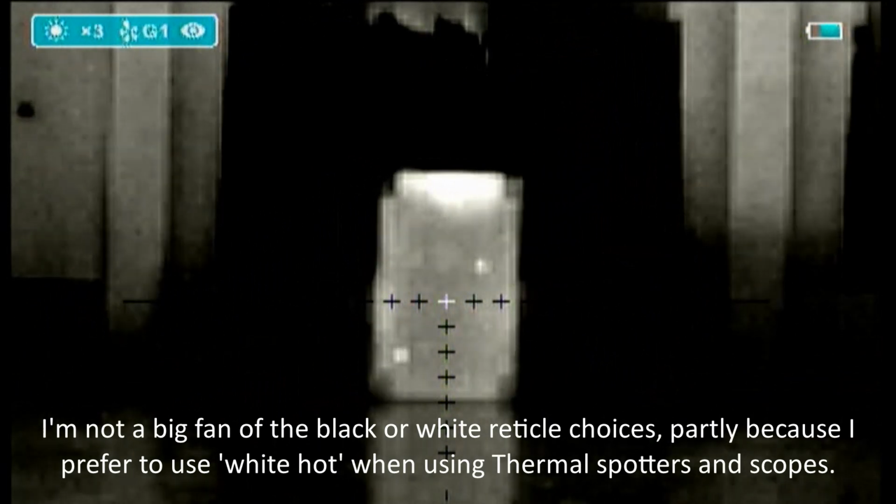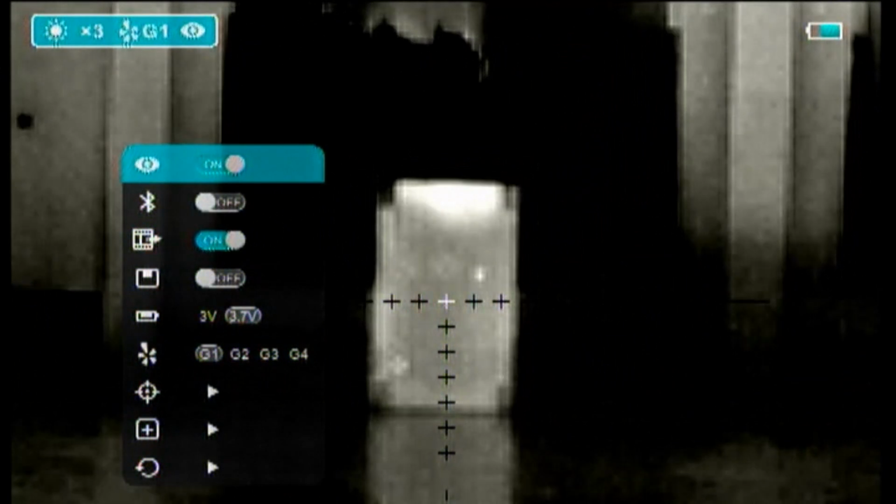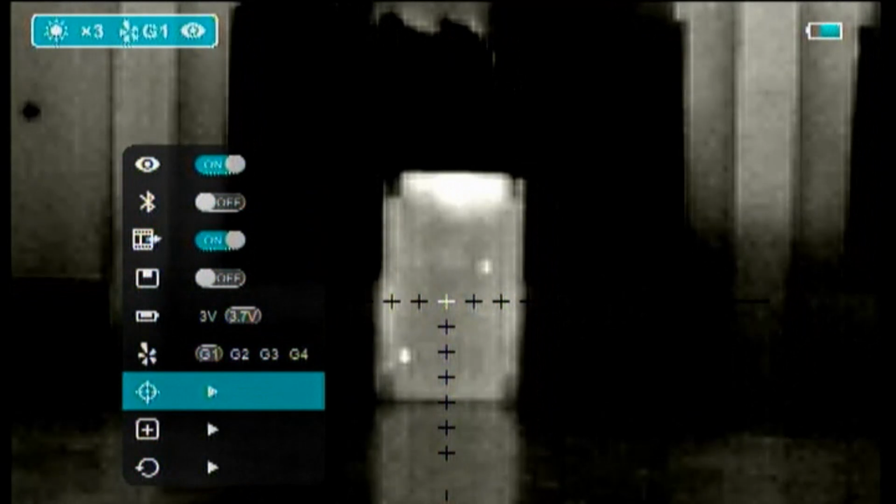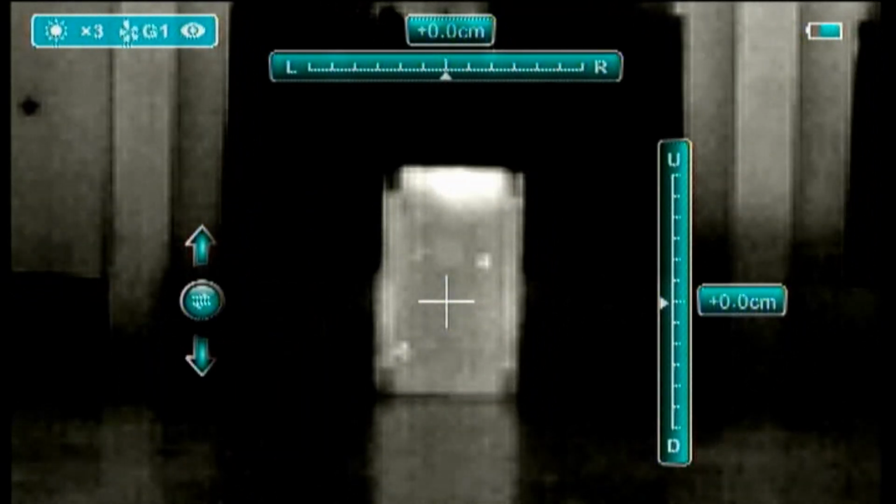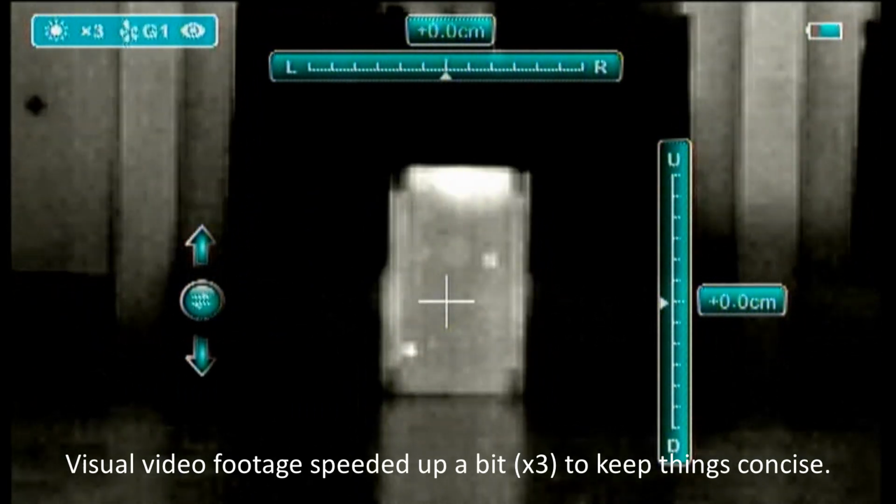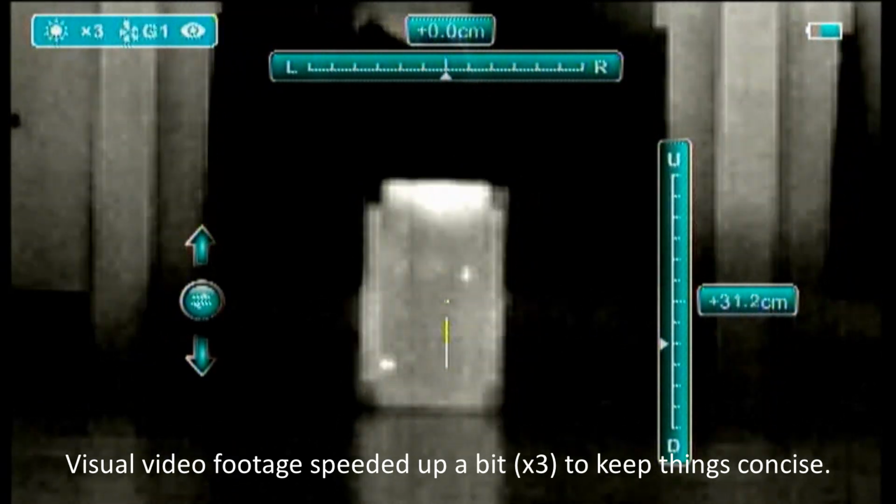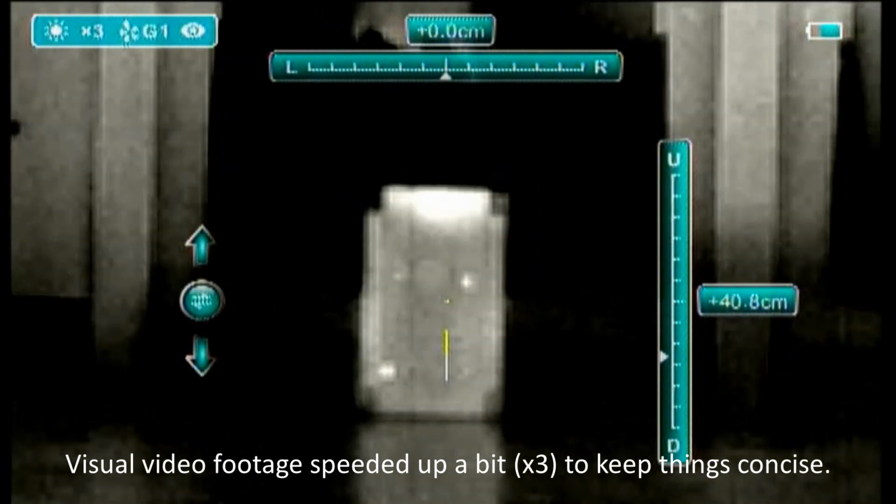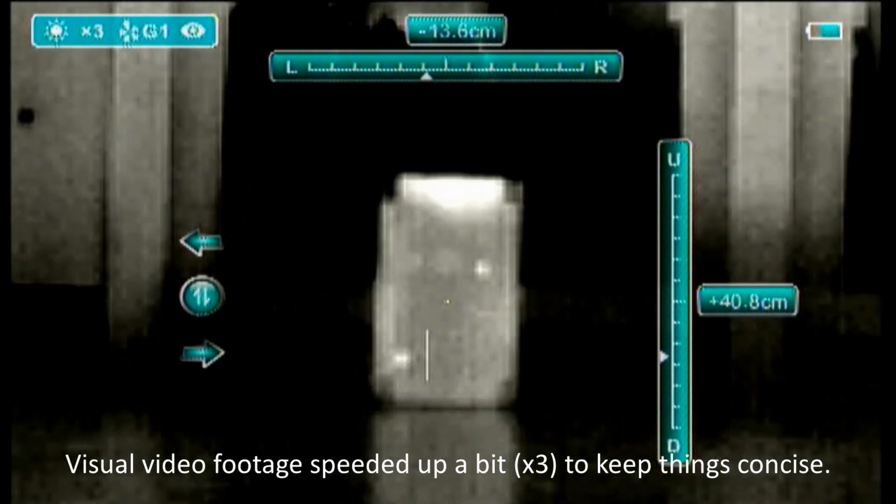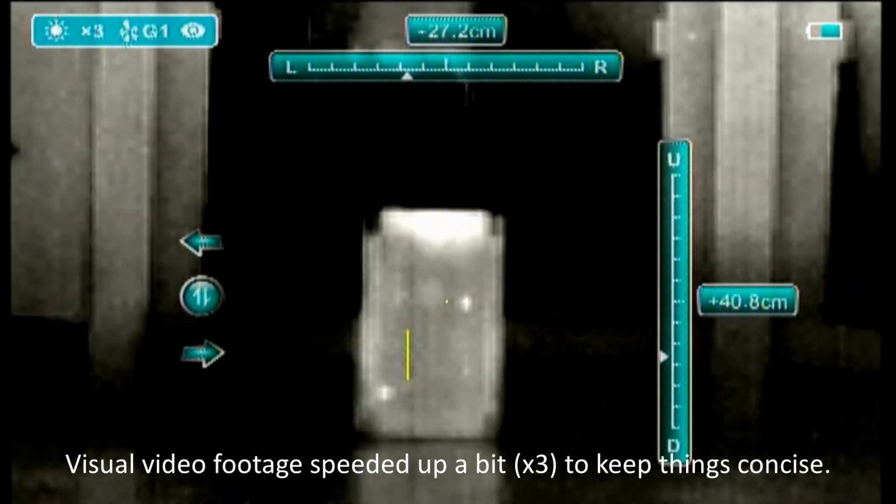So I put the reticle back roughly where it was when I fired the shot, pull up the main menu, scroll down to zeroing, and start adjusting the position. The figures on the screen, top for the windage, and the right for elevation, are centimetres of offset at 100 metres. So if you measure how much your shot's off by at 25 metres, you can key these figures in by calculating them.